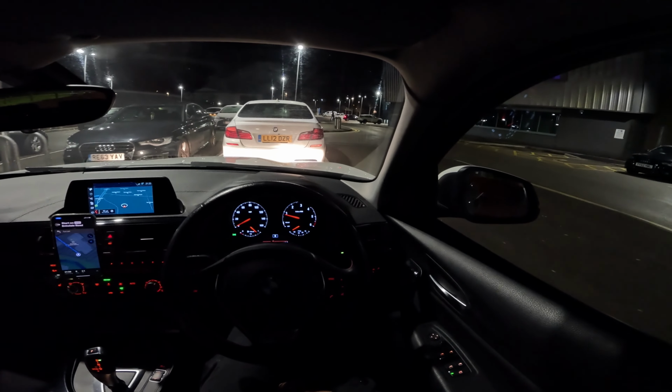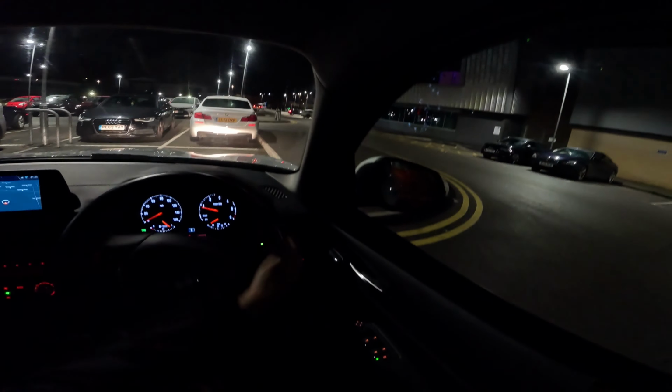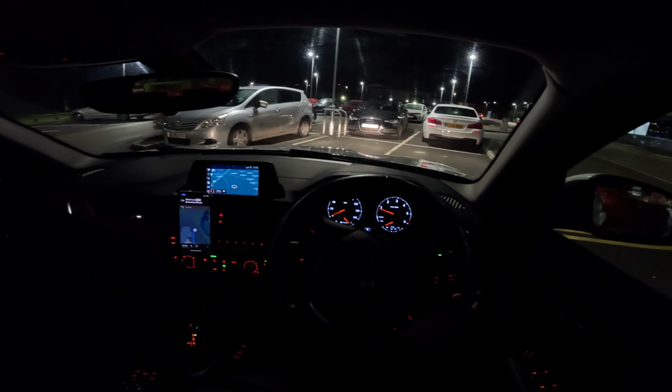Welcome back. Nighttime POV, car. Hella sketchy nighttime POV, if I do say so myself. I'm about to collide into that bush. No, we good.